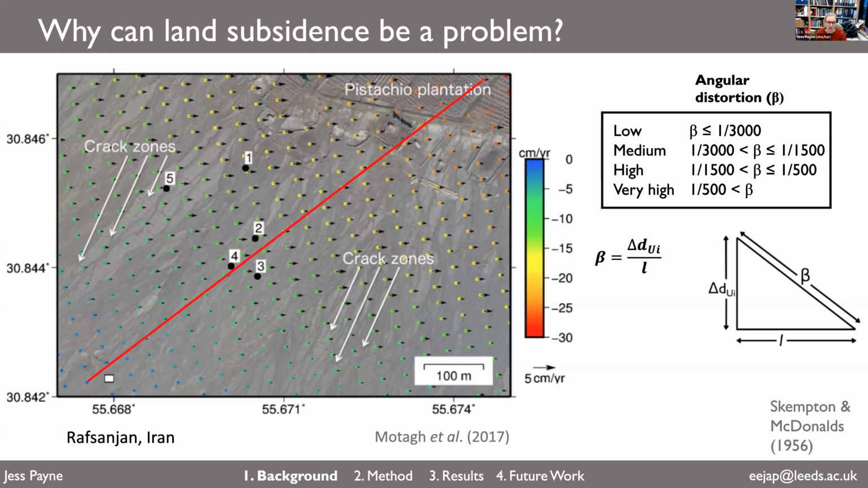So angular distortion is beta here in this equation, which represents the differential gradient of vertical velocity, delta v, over a distance of L. So basically the change in subsidence velocity over a distance L. So on the ground, over how long is that difference in settlement happening?